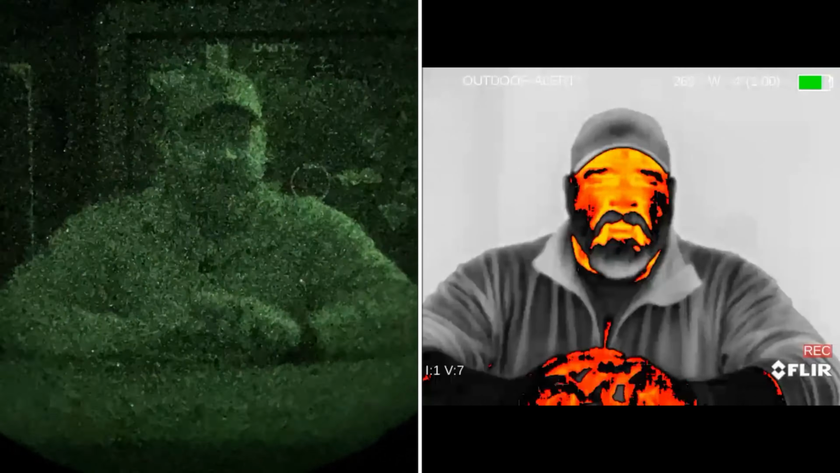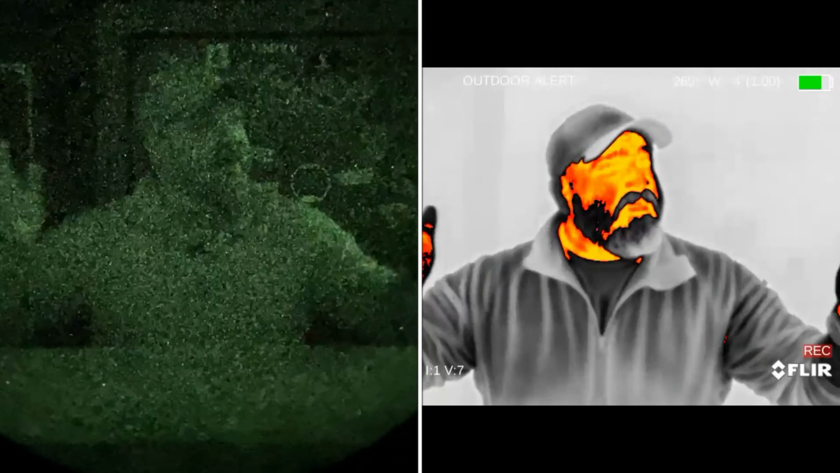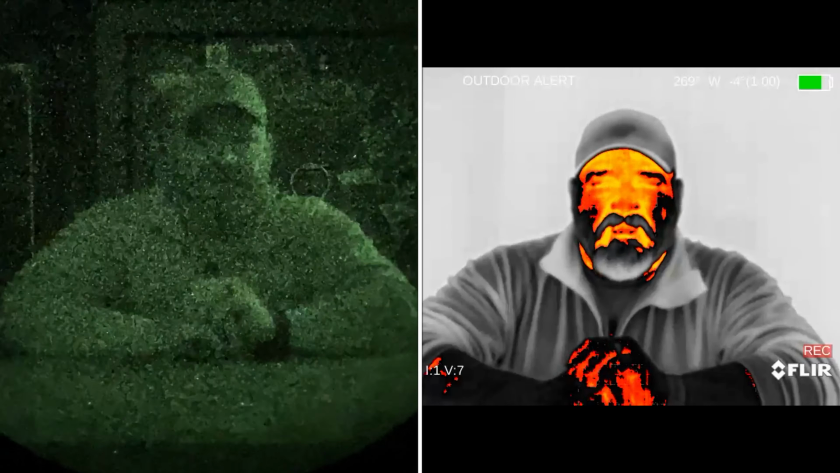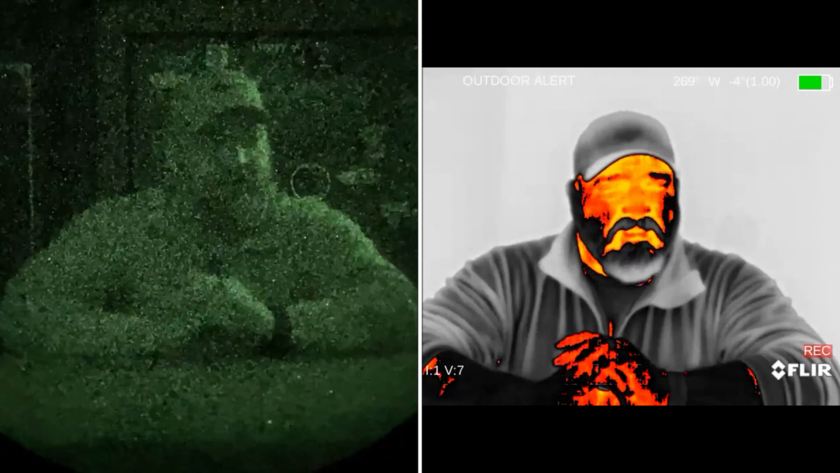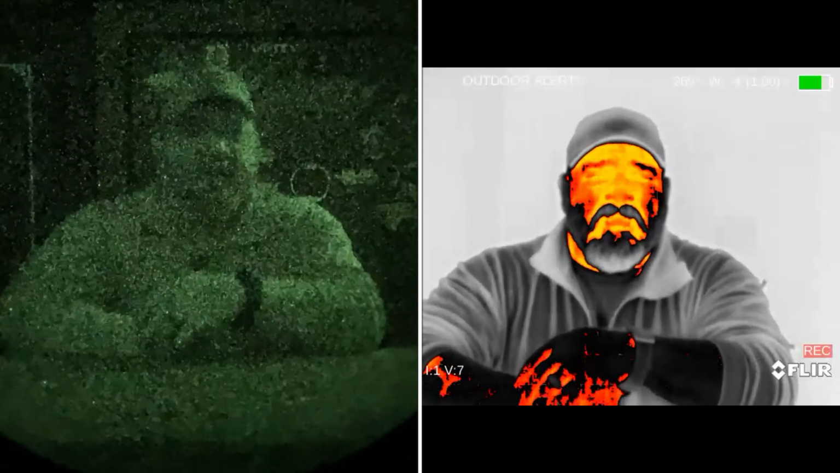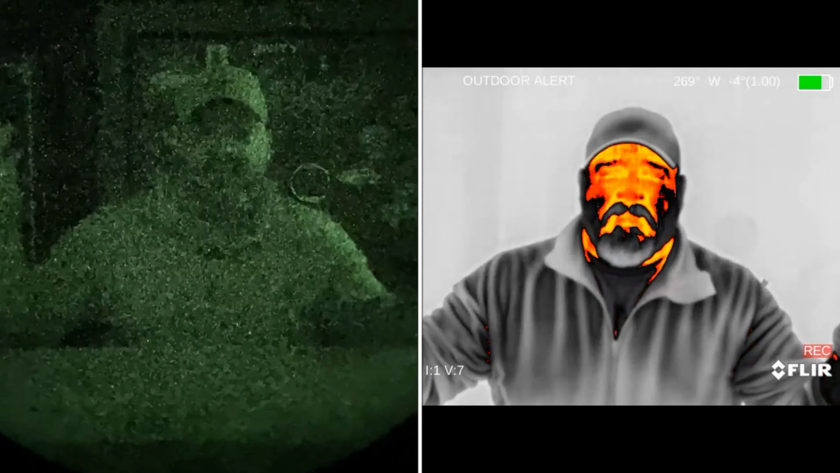So obviously I've removed all the ambient lighting I can from this room, so my night vision is struggling to really pick everything up. Clearly you can see me, clearly you can see around me, you can see some objects, but if you compare that to the thermal image, you can absolutely see me.